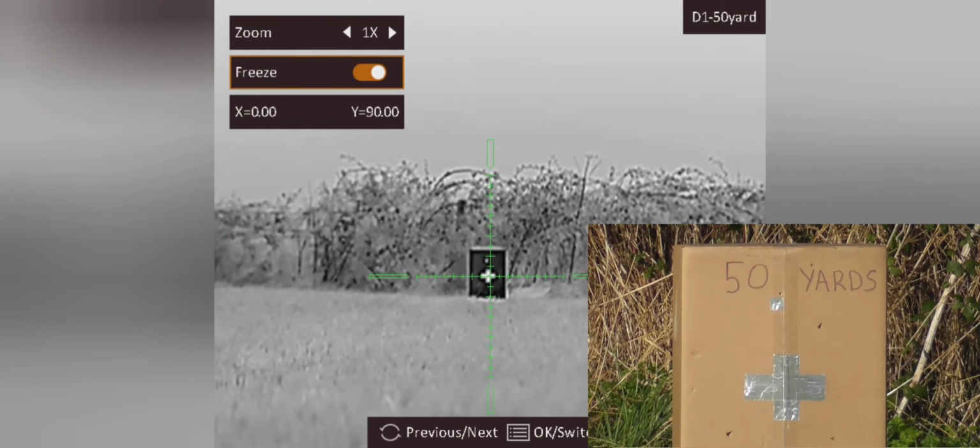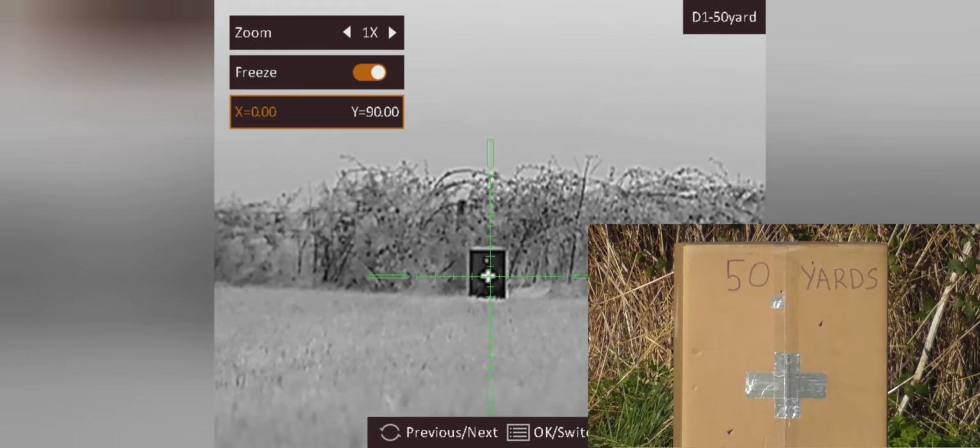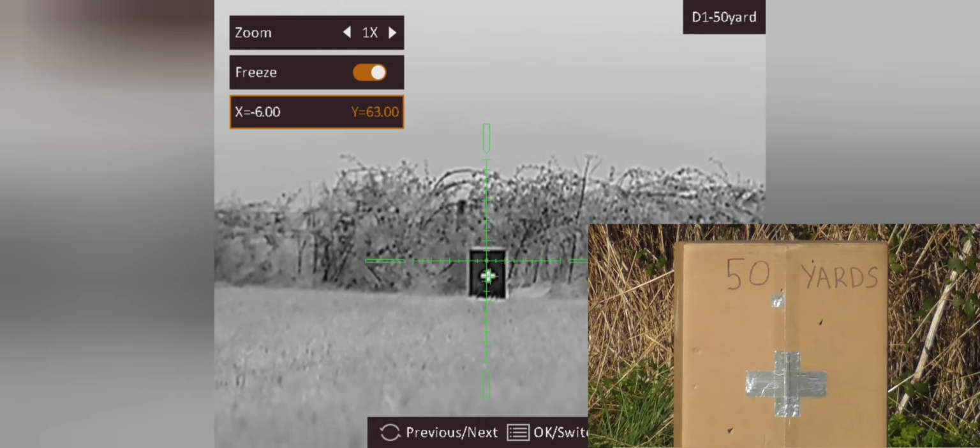Now, this brings up another menu, so what we do is we scroll down and click menu button again. This gives us our left to right correction. So we need to go left slightly. And then press the menu button again. And then scroll up. This gives our up and down option. Somewhere there. And what we do is push the menu button again, and that's set the settings.